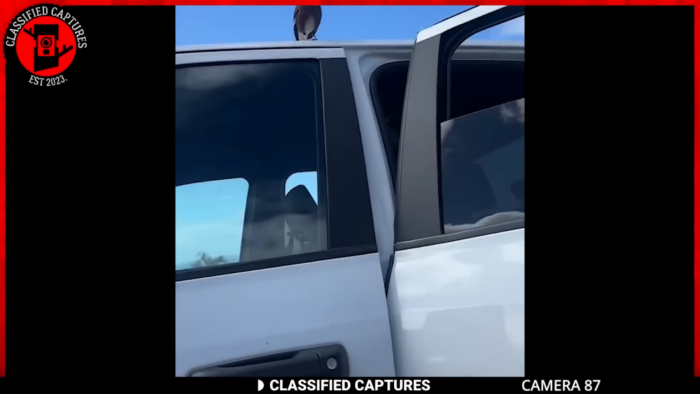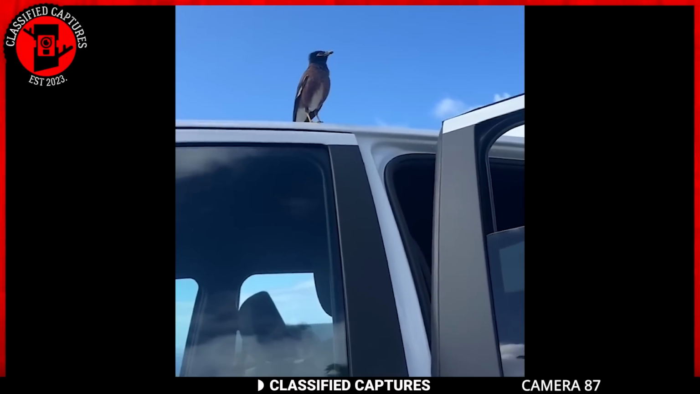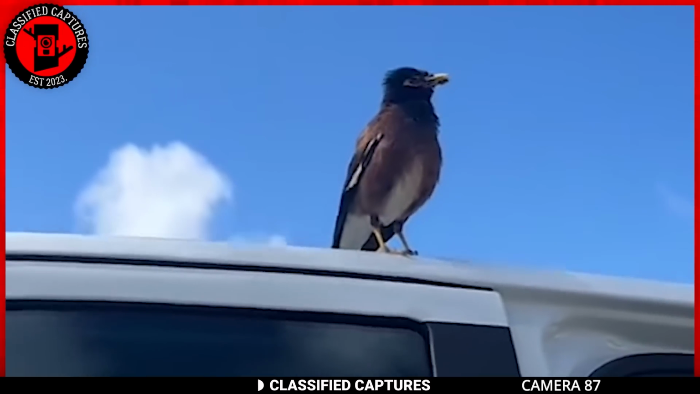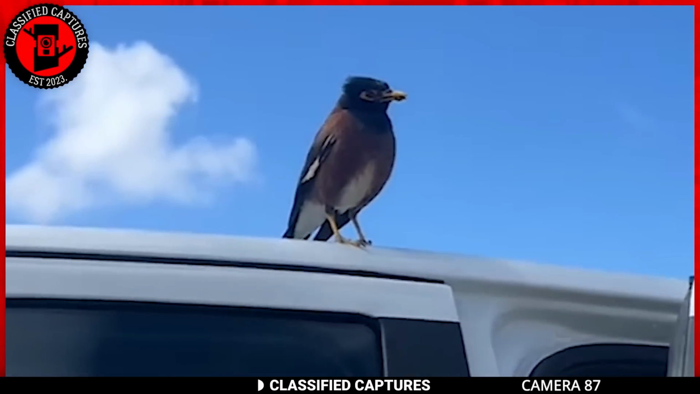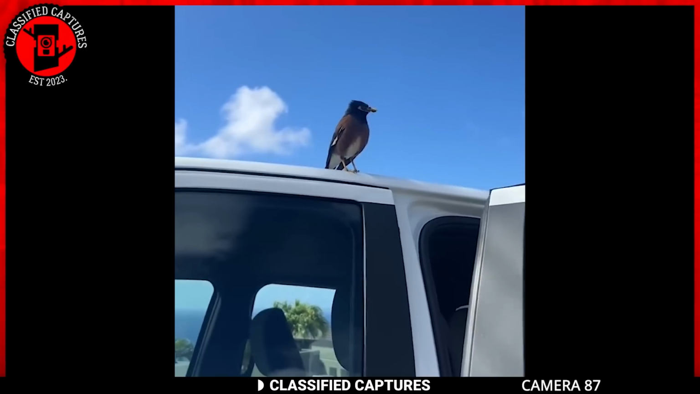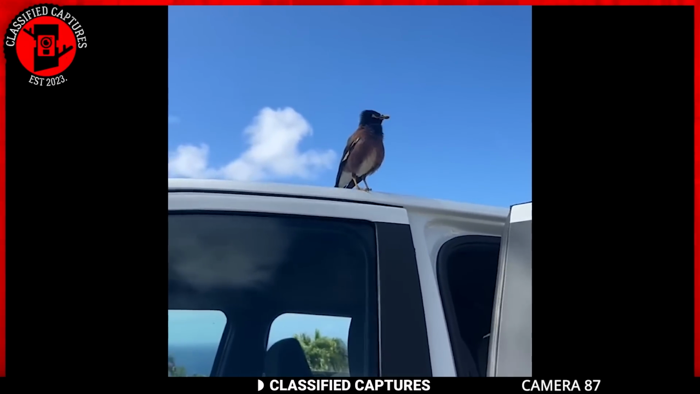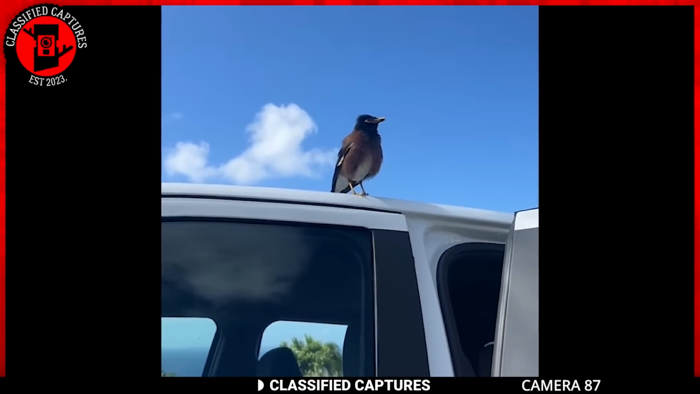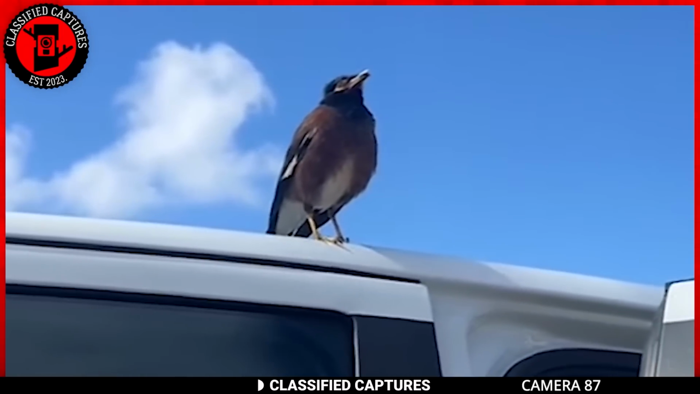Two girls woke up in the morning to find an unexpected visitor on the roof of their car, a bird. But here's the thing, the bird was talking, and it wasn't a parrot. The bird kept repeating a phrase that sounded like, dig a tunnel. At first, I thought this might be some kind of government surveillance bird. You know, one of those conspiracy theories about fake birds being used to spy on people. But after doing a bit of research, I found out there's a much simpler explanation.